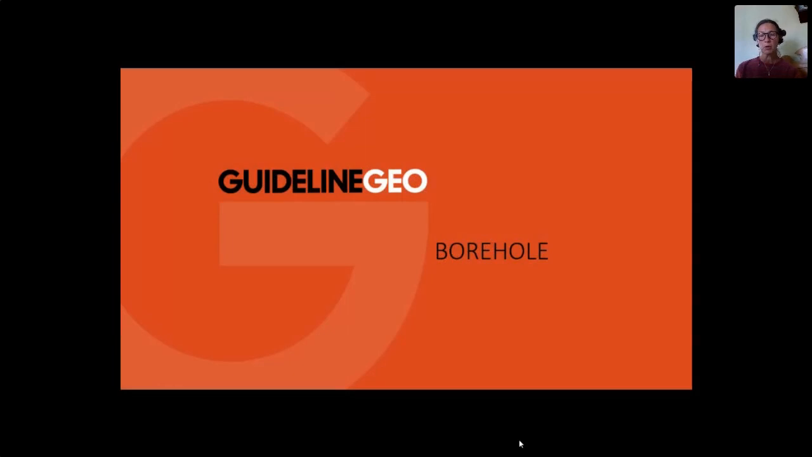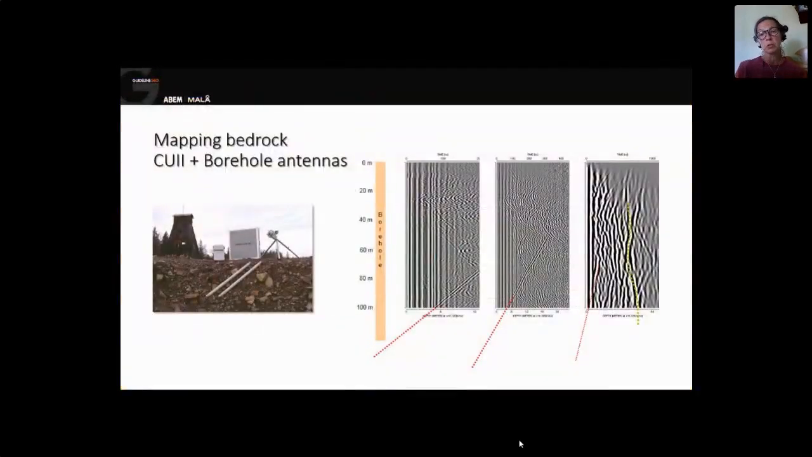You can also, of course, put the ground penetrating radar in boreholes to look at the bedrock. You can do it in single holes, or you can do it in 2 holes where you have the receiver and the transmitter in separate boreholes to look at the condition of the bedrock between those boreholes.